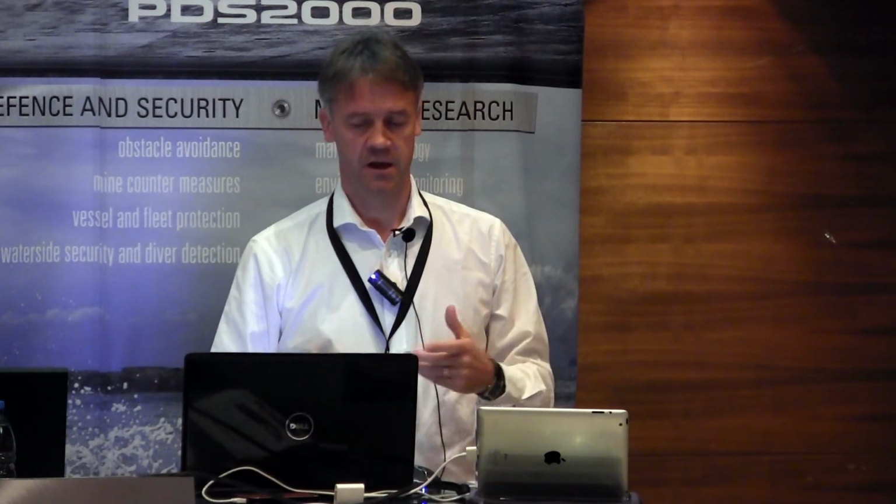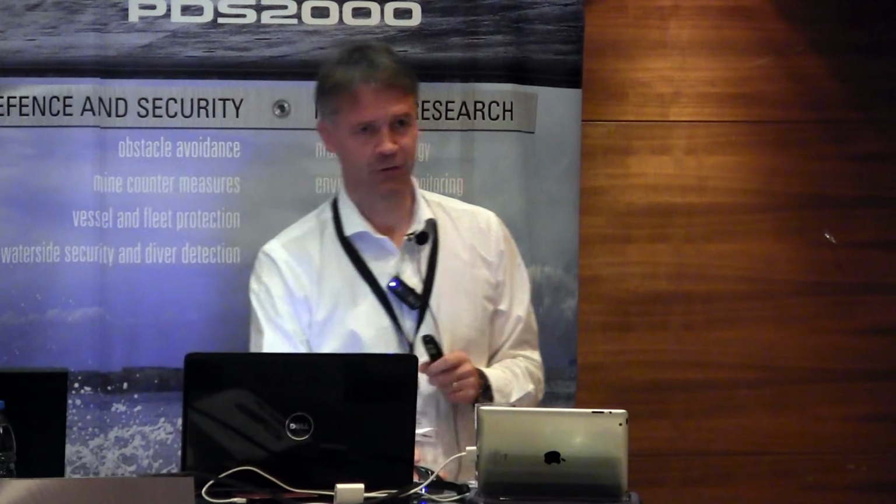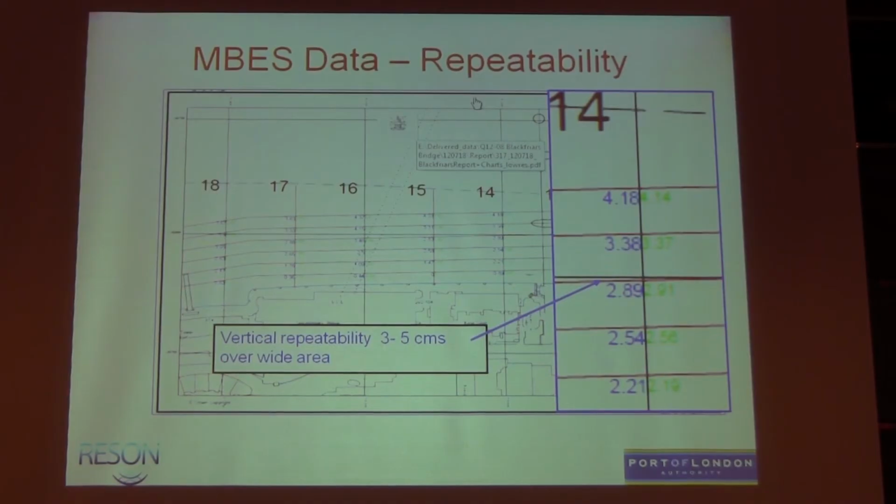So I was talking about repeatability and accuracy. We use this area. One of the deliverables we have to do, of 28 separate deliverables for the Environment Agency that have to be produced out of this survey, is really looking at the repeatability. And they asked us to extract point data from the 100% multi-beam coverage. So the indications were, where we believe this area is relatively stable, was maybe 2, 3, 4 to 5 centimetres